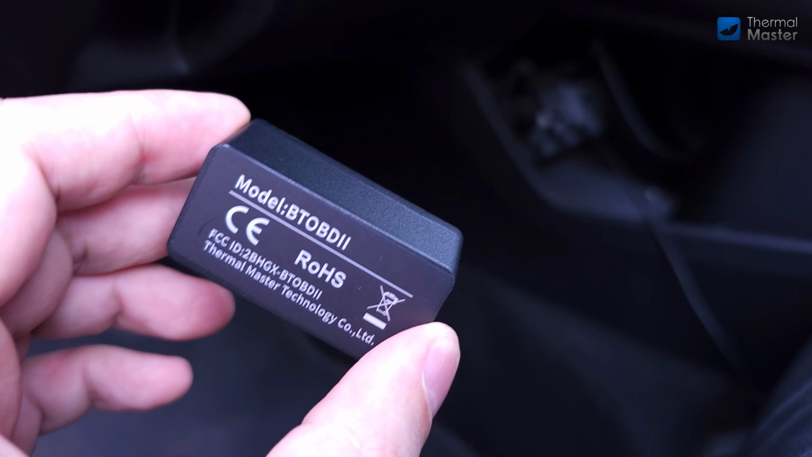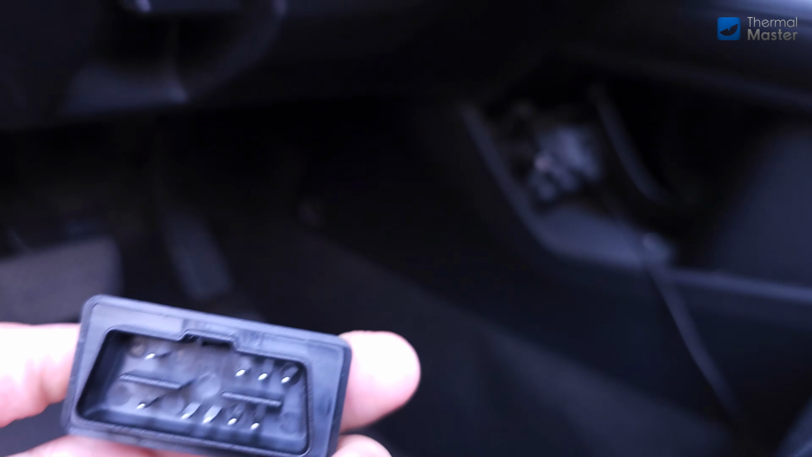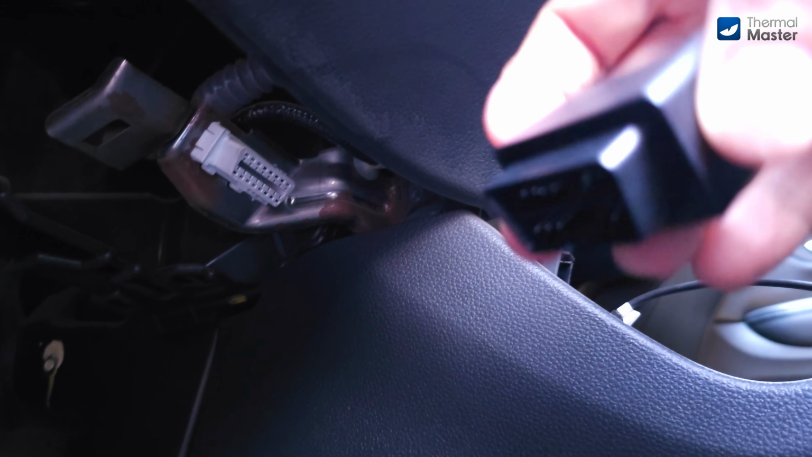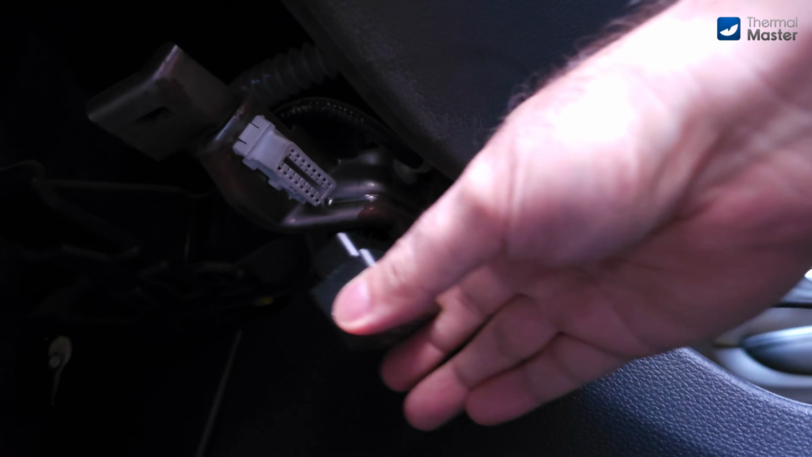Then we are ready to connect the OBD module. This module will transfer the vital information of the car to the screen via Bluetooth. A very clever little gadget. The OBD port is located in the same spot in almost every car. That's the onboard diagnostic port that service companies also use for diagnosing your car's vital information and error codes